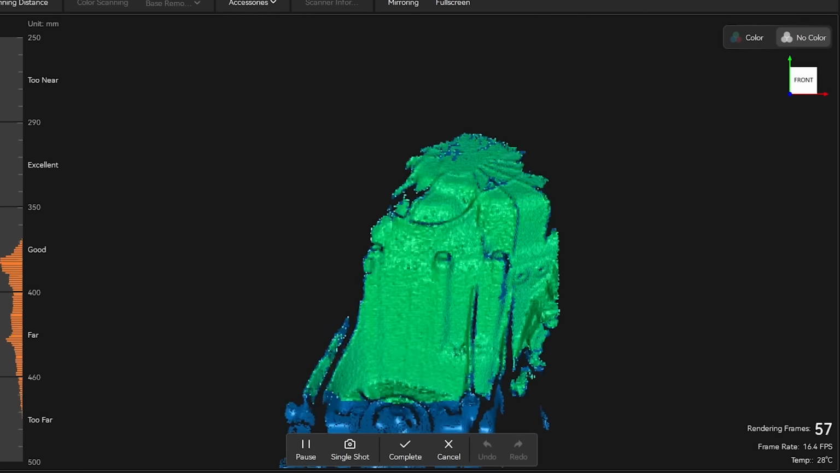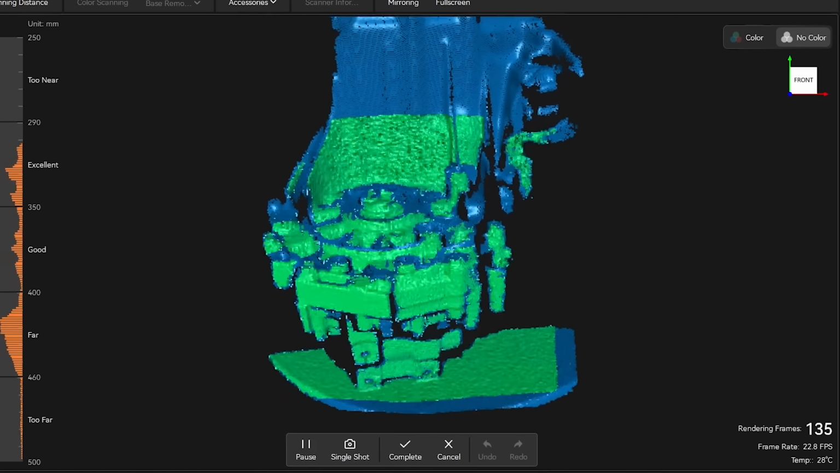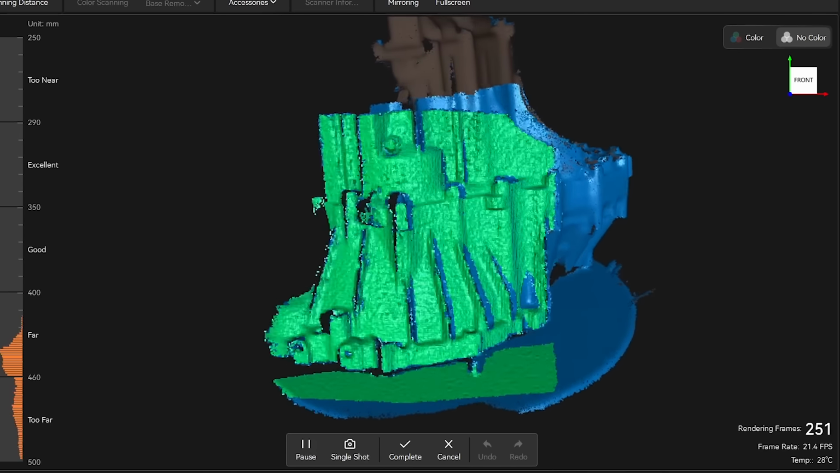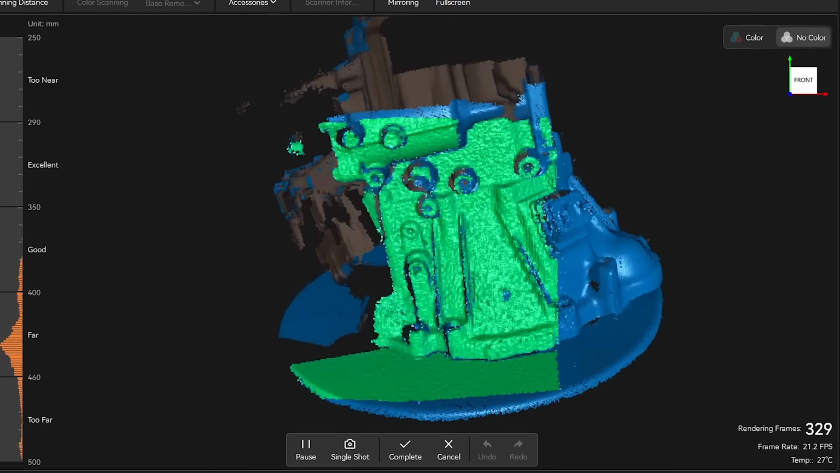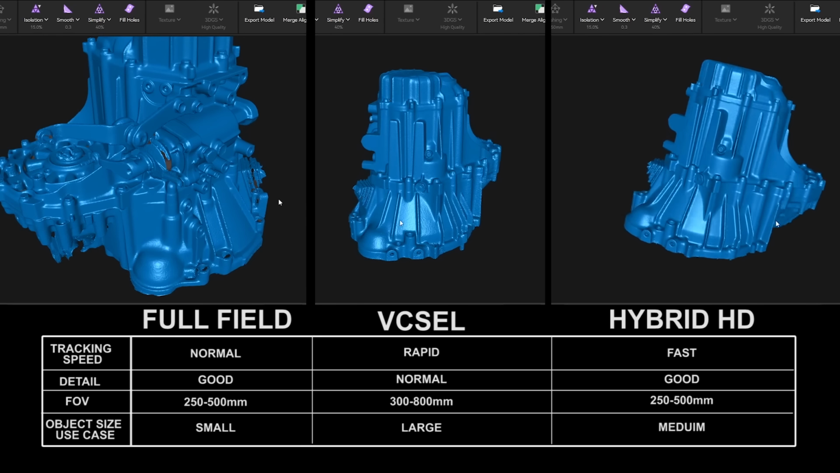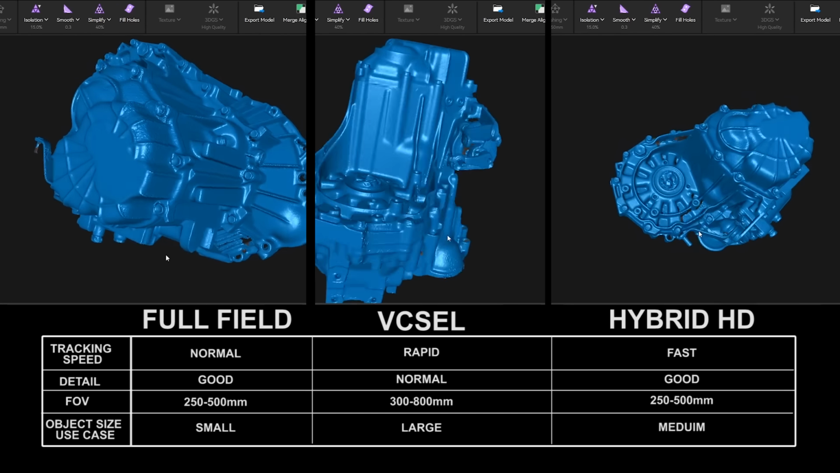Finally, Hybrid HD combines the two previous modes into one. I was getting around 20 frames per second, which felt faster than the full field, and the overall scanning and tracking speeds were both very good. So I think it works well as a solid middle ground between speed and detail. All of the modes worked well, and it's just a matter of choosing what will work best for the scan you're working on.